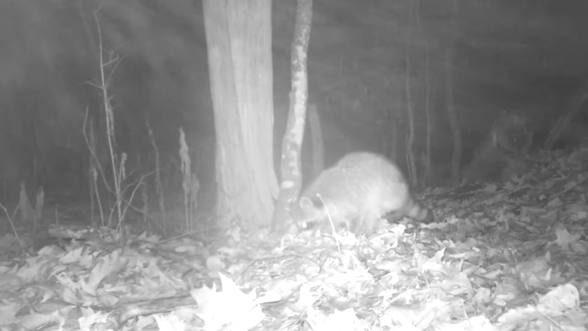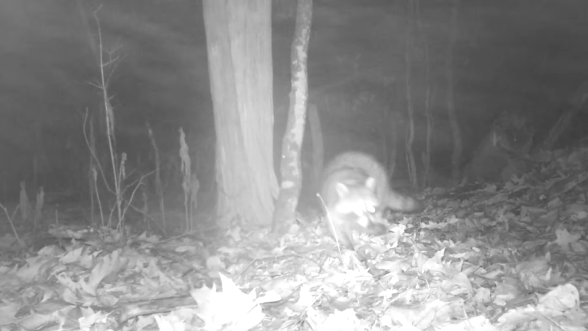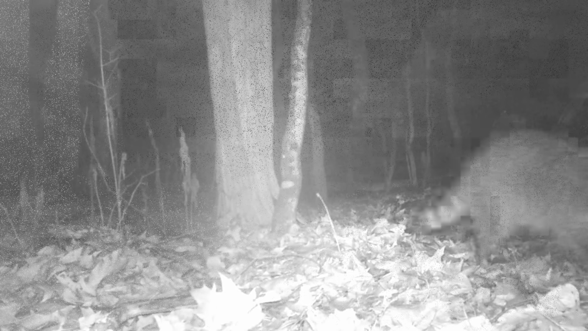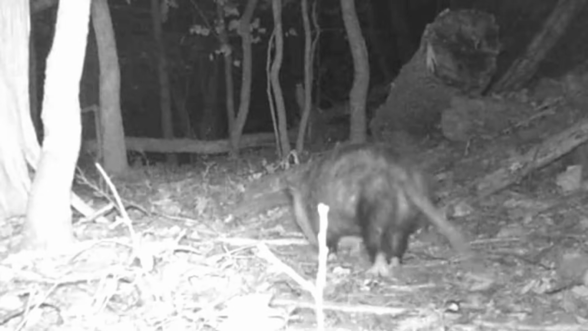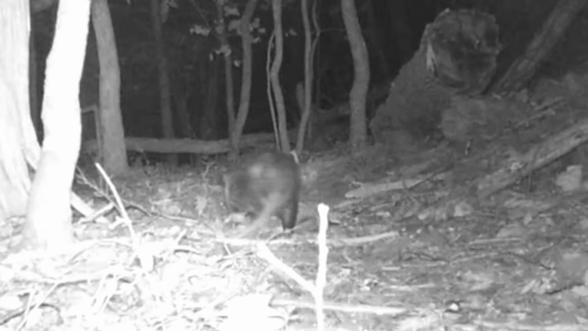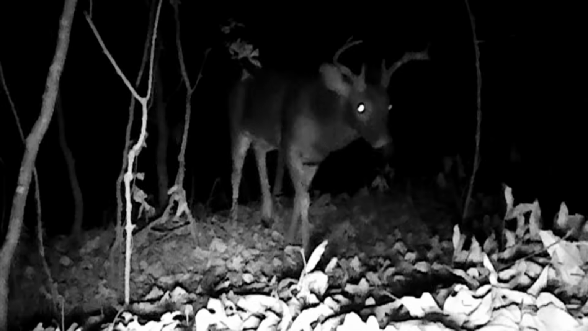And old coon. Even what he can get into on a foggy night. See that fog moving through on this ridge top. And there's old Sidewinder. Bless his heart, moving through. I hope he does okay. A big old buck moving up the ridge.